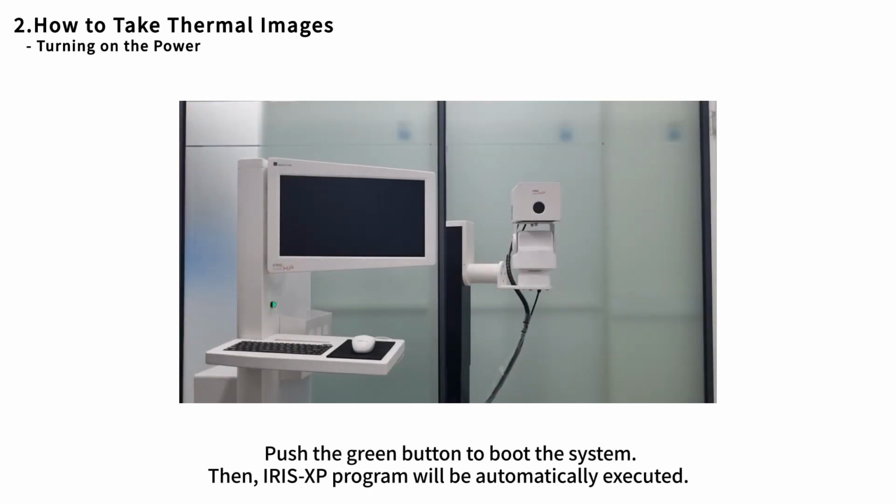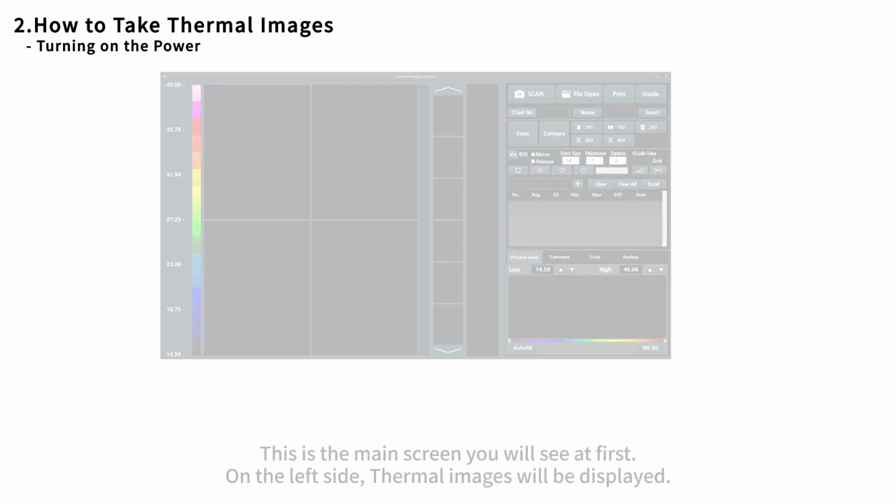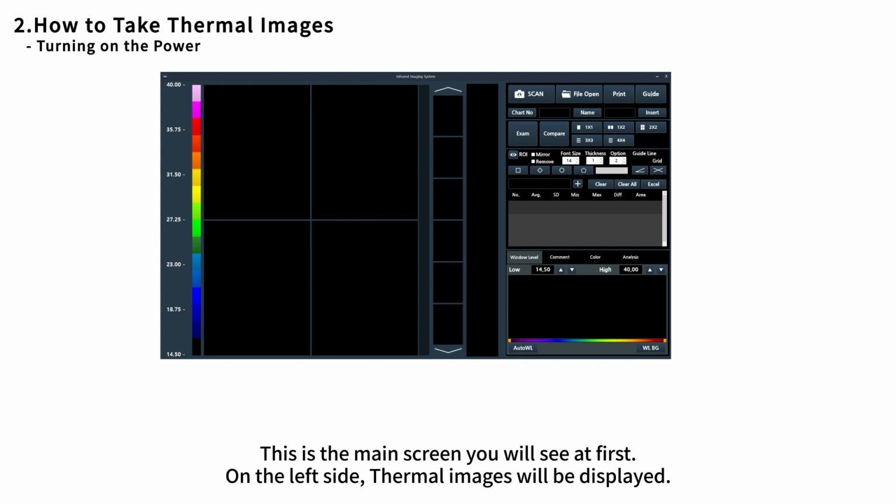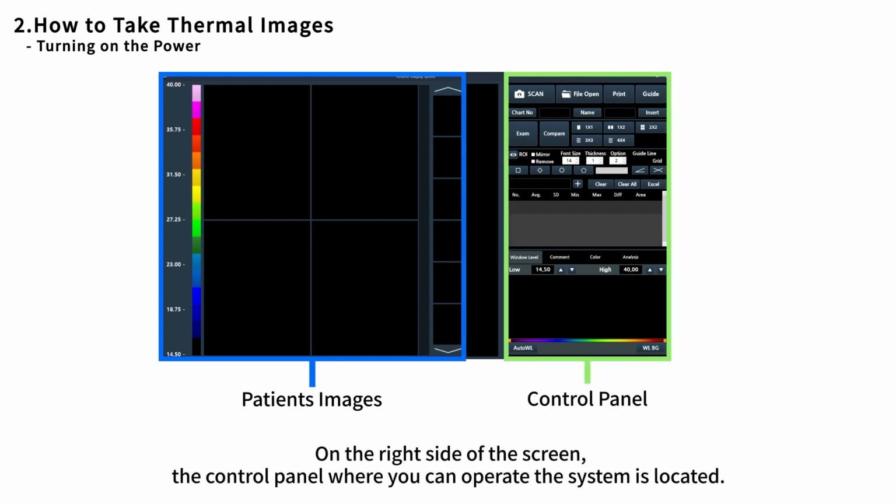Push the green button to boot the system. Then the Iris XP program will be automatically executed. This is the main screen you will see at first. On the left side, thermal images will be displayed. On the right side of the screen, the control panel where you can operate the system is located.